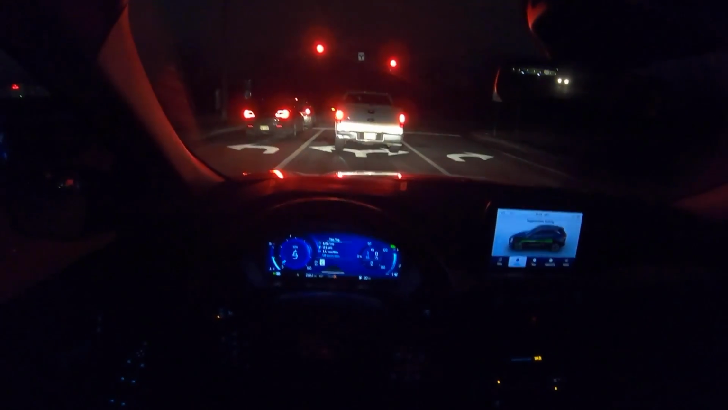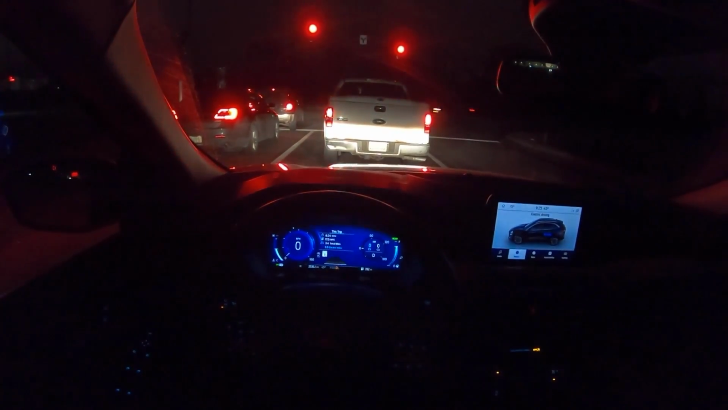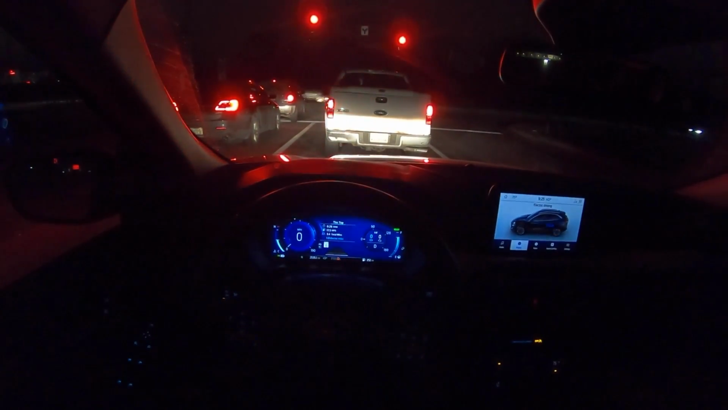I've kind of been between that and eco, because eco gives you that little bit extra regenerative braking, and it helps for timing traffic lights and letting off throttle and just kind of maximizing your efficient driving. And it doesn't dumb down the throttle response or accelerator pedal too much.